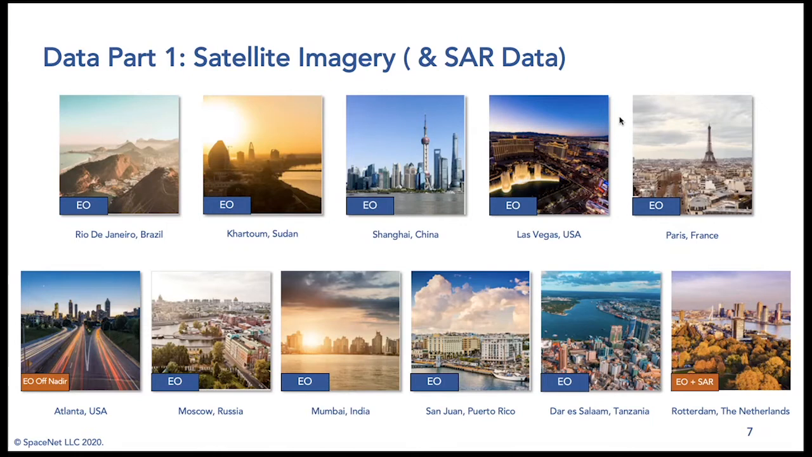In the case of the Atlanta, USA dataset, the data also includes views from many different off-nadir viewing angles, all taken within a few minutes of each other. And in the case of the Rotterdam dataset, we have our first multimodal dataset, including not just high-resolution electro-optical data, but also high-resolution synthetic aperture radar data.